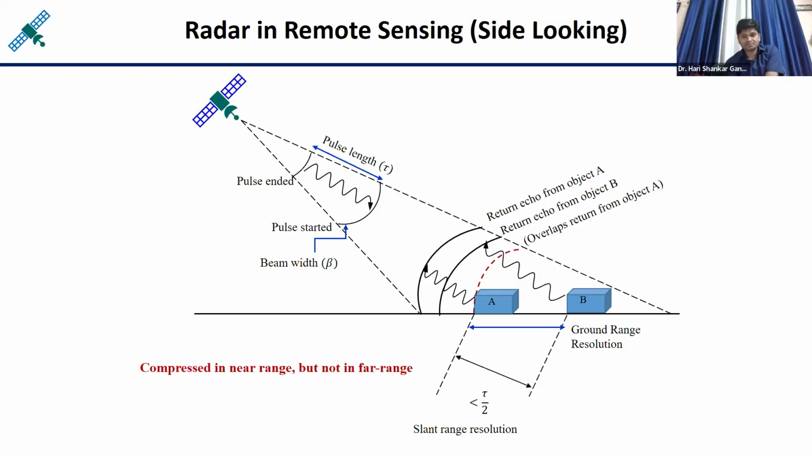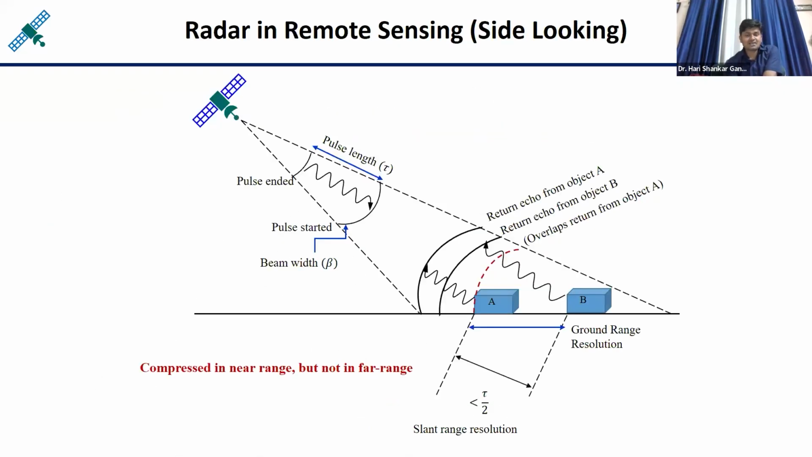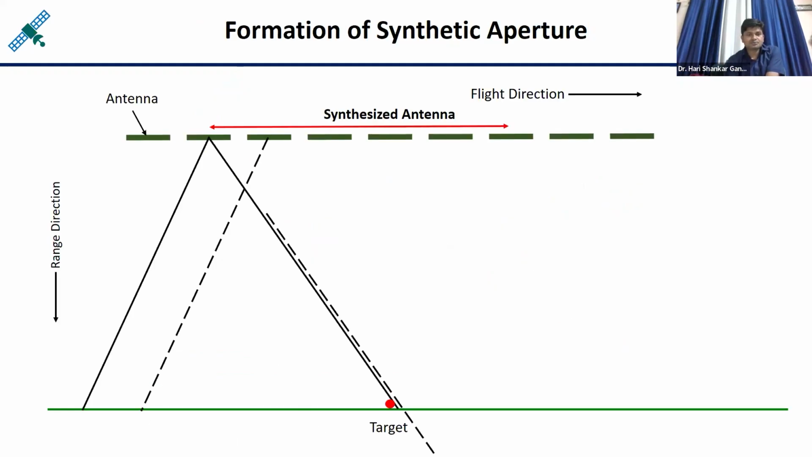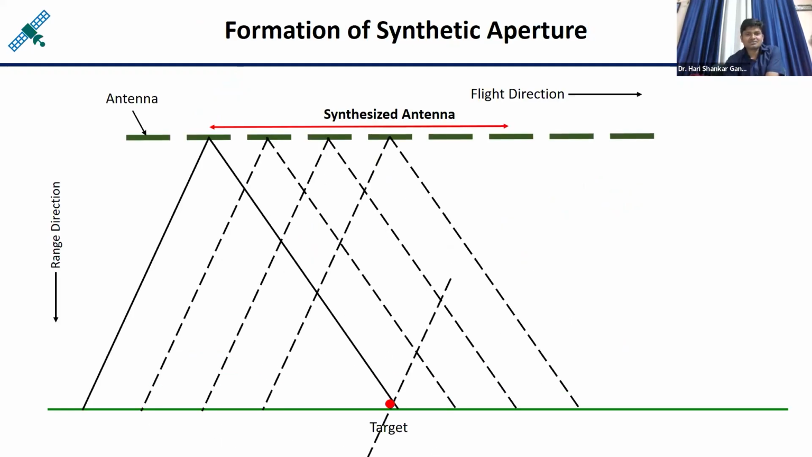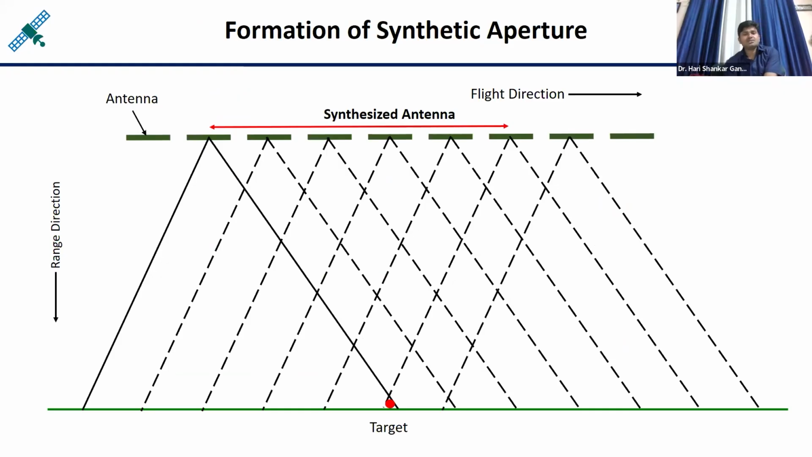Now see this particular way. This is very interesting, how it is basically capturing. The satellite is continuously moving, and that is called the track or trajectory. Now see, let us say the satellite is moving toward this side.